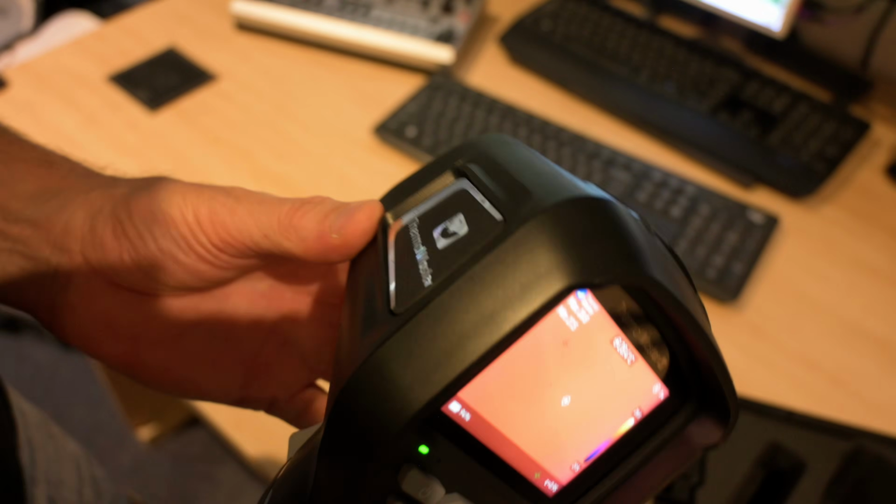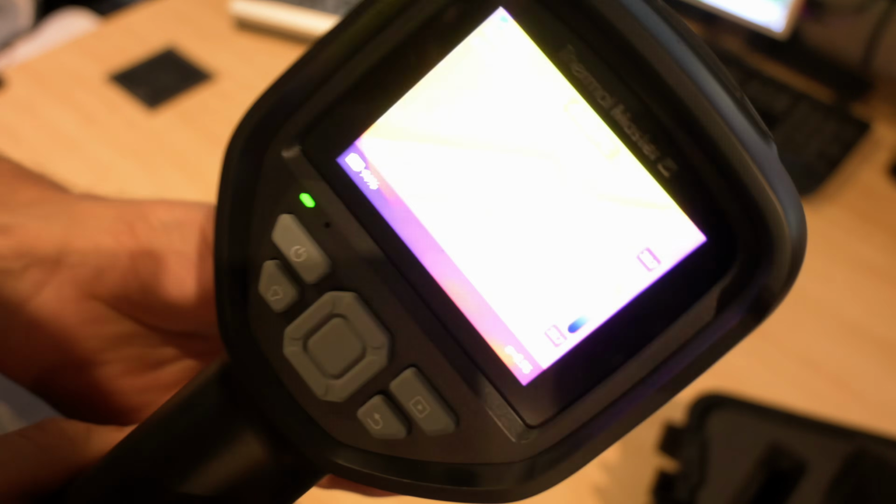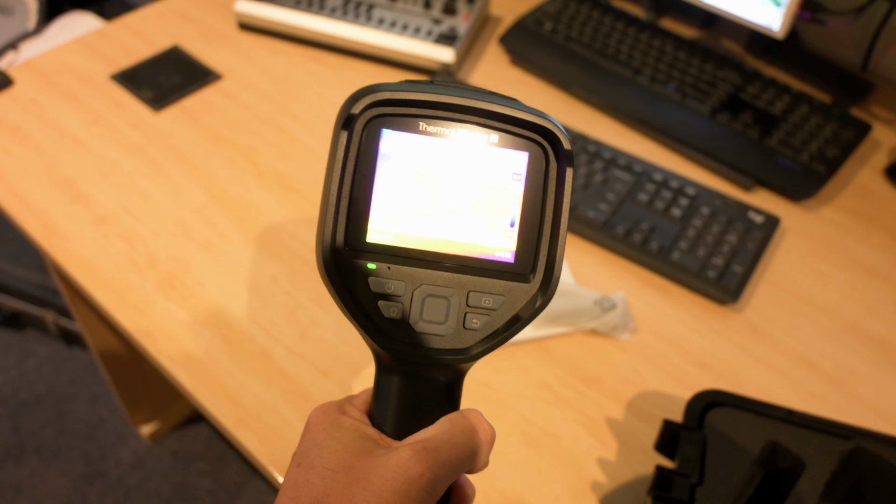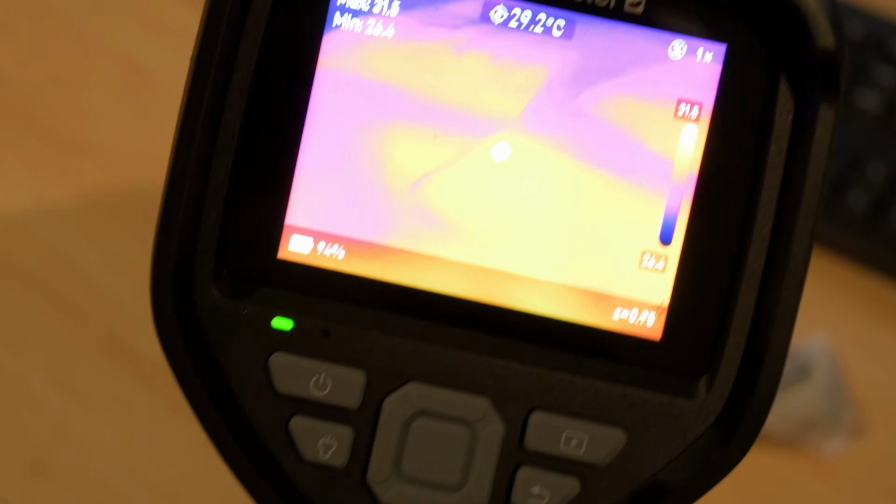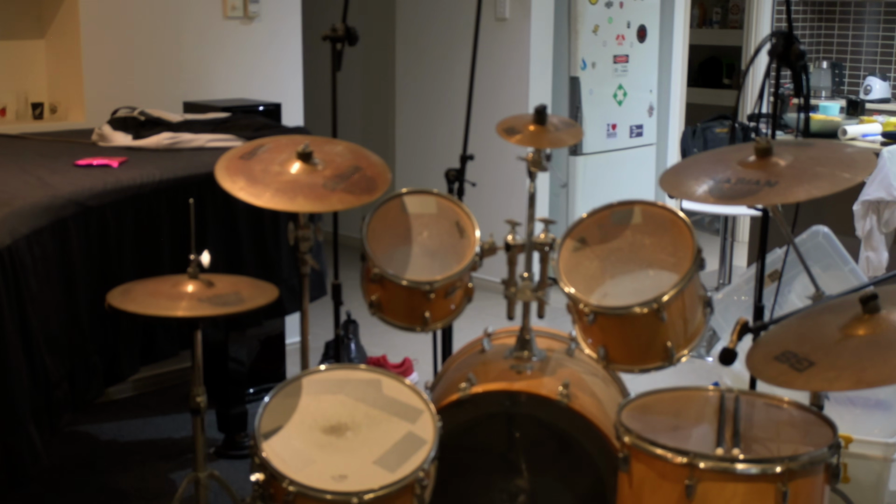Right, now that I actually took half a nanosecond to look at this side, I can see it's got a cover there. So when I open that, I actually see stuff. I've got to fix this camera up so you can see it though. Let me see what I can do here. Can you see? Oh, this might be rough. It looks clear to me. It might not look clear on this camera, but I'll see what I can do for you. All right, I've got a drum kit over there.